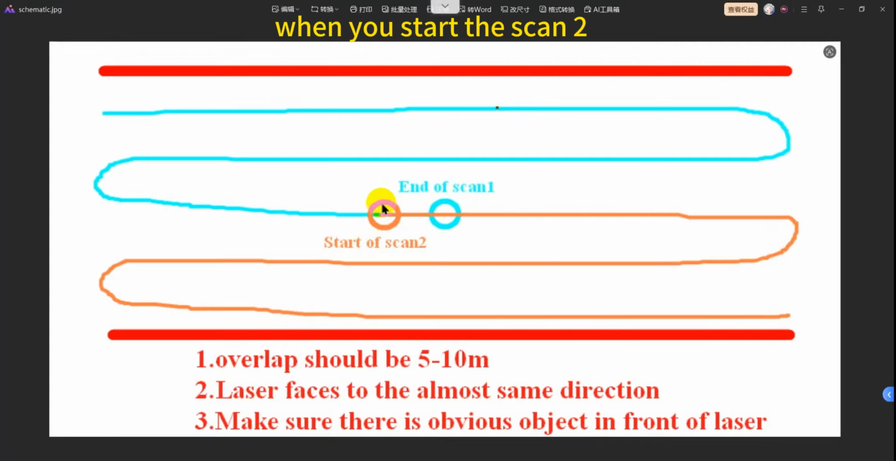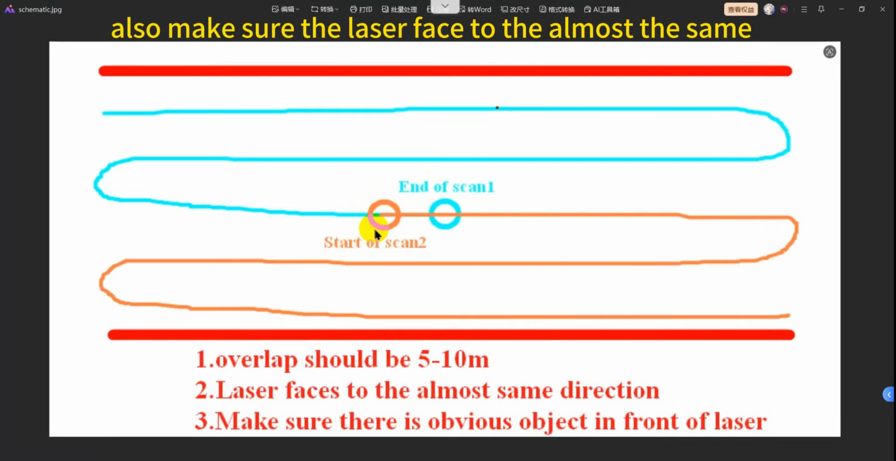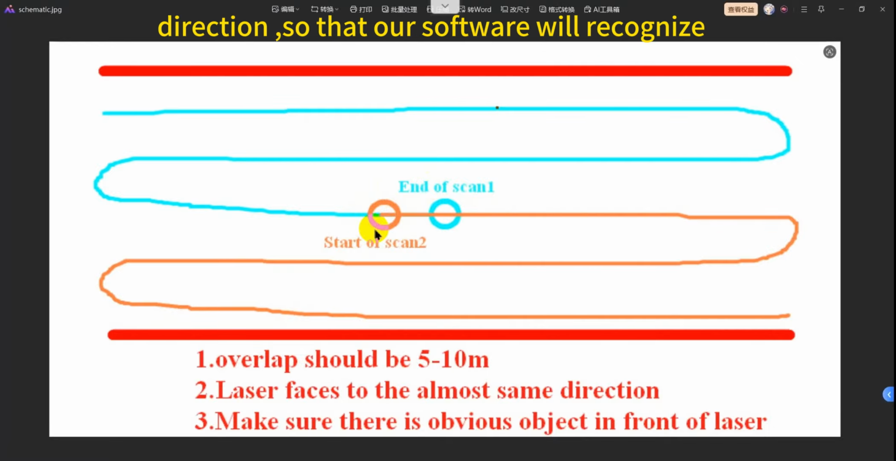And when you start scan 2, also make sure the laser faces almost the same direction, so that our software can recognize the end position of scan 1 and the start position of scan 2, and the laser facing the same direction helps our software extract features to recognize automatically.